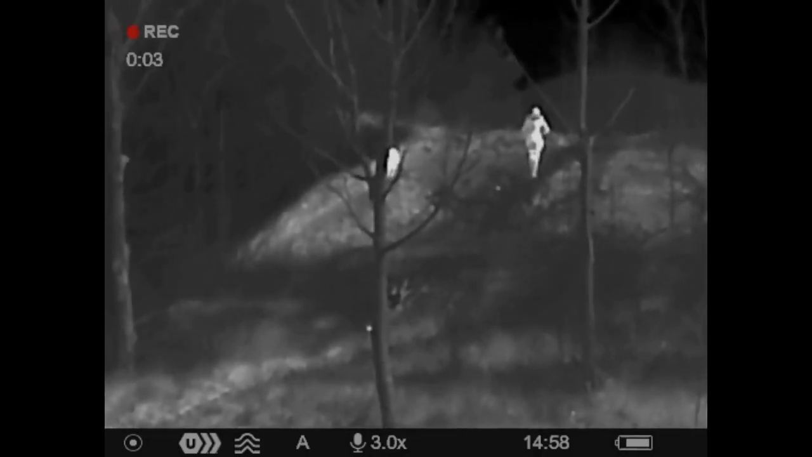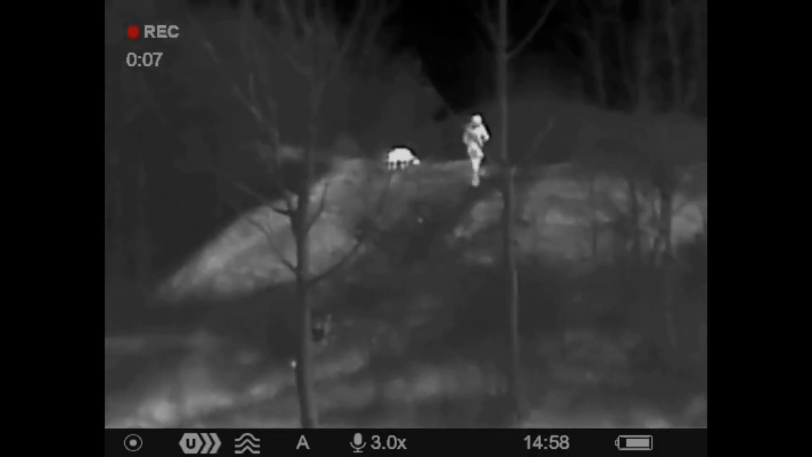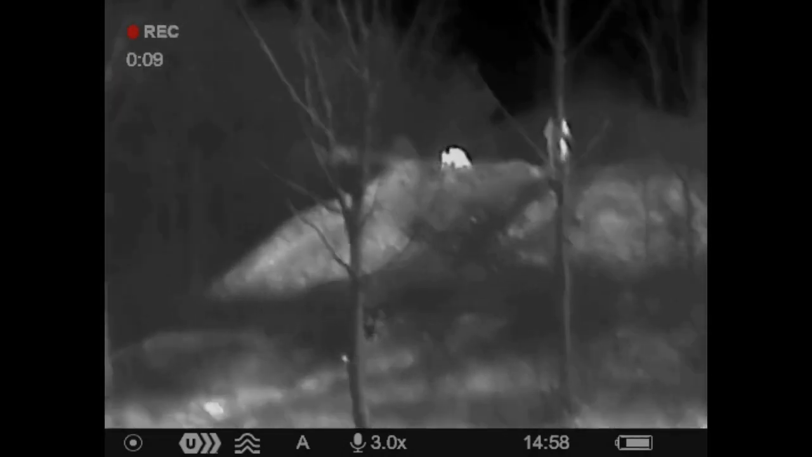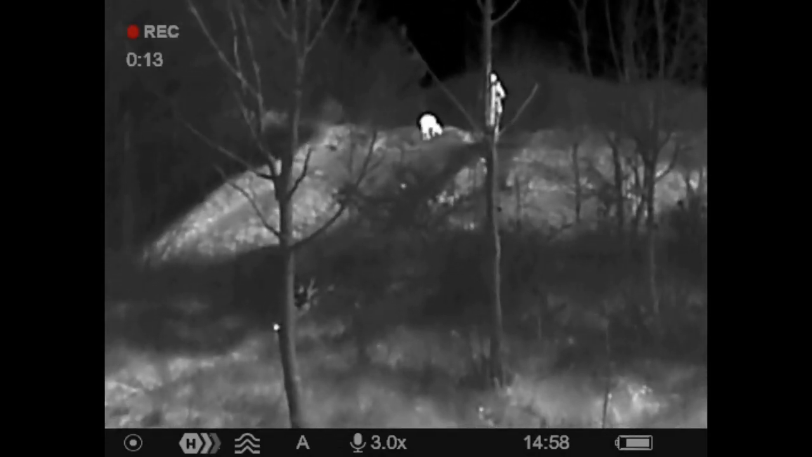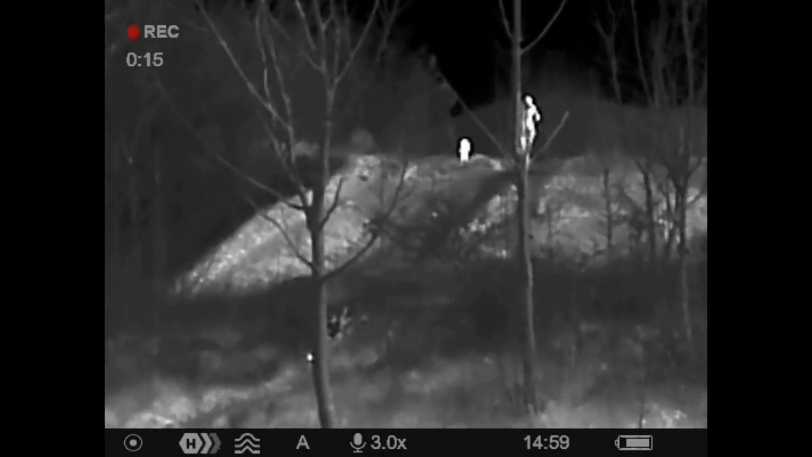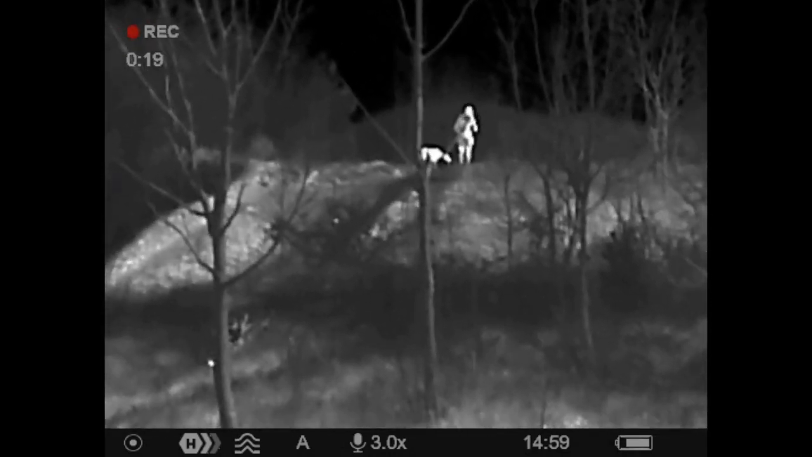Again, same distance there, it's on 100 yards. Starting to pixelate quite a lot. So the sun's coming out there, so you get a bit of flare, but easy identifiable as a heat signature should you be out in the middle of a field foxing.